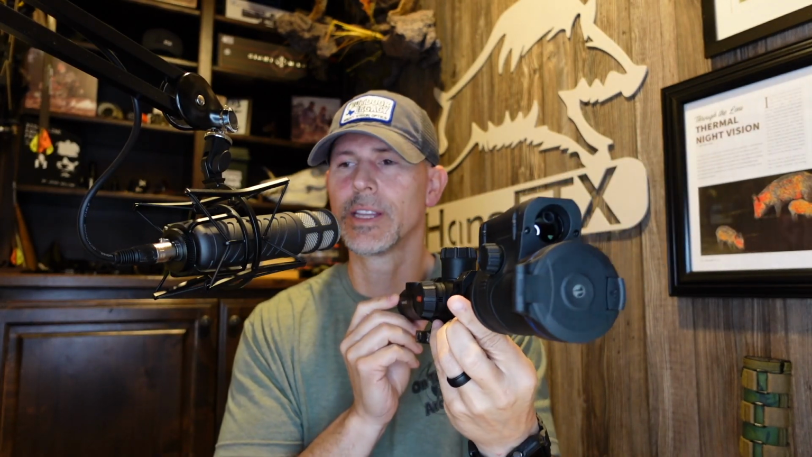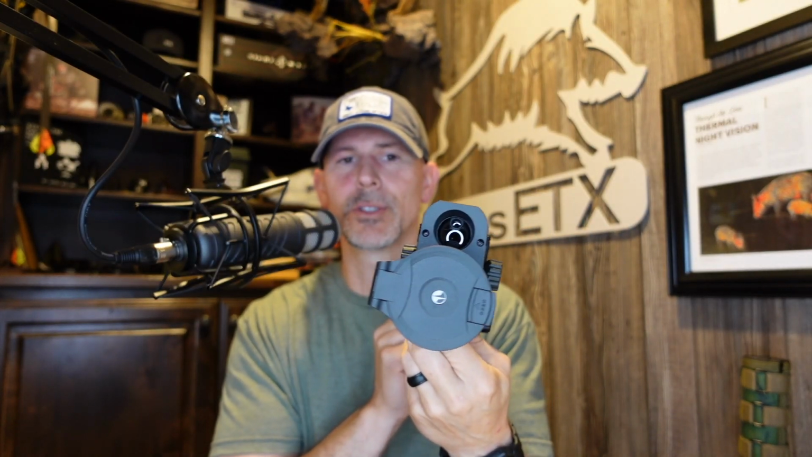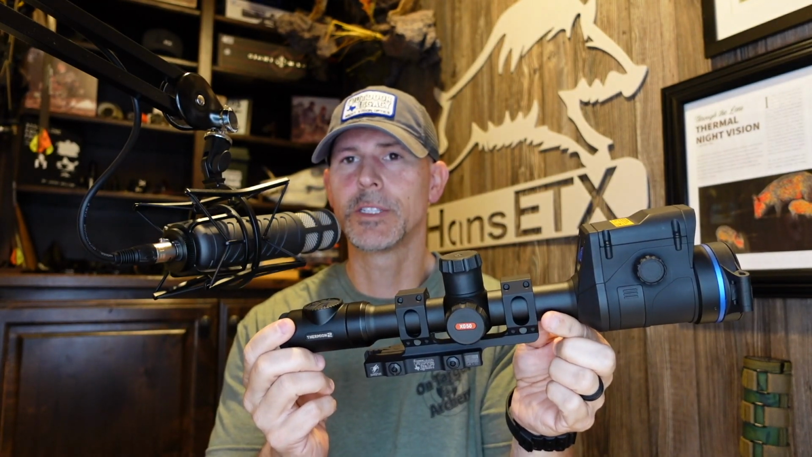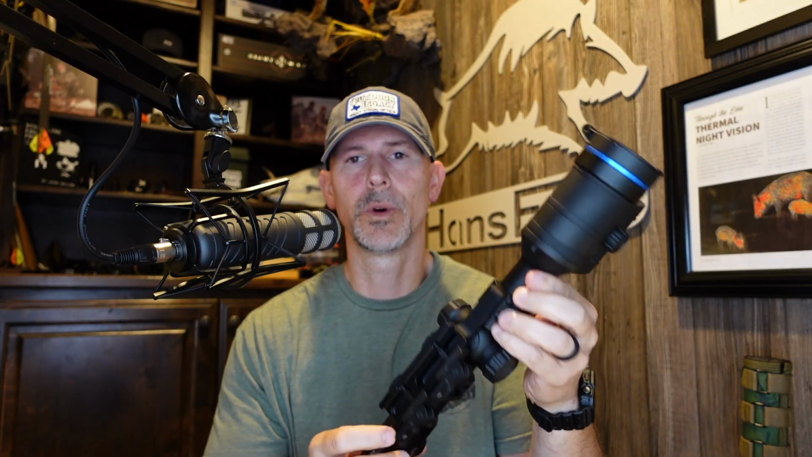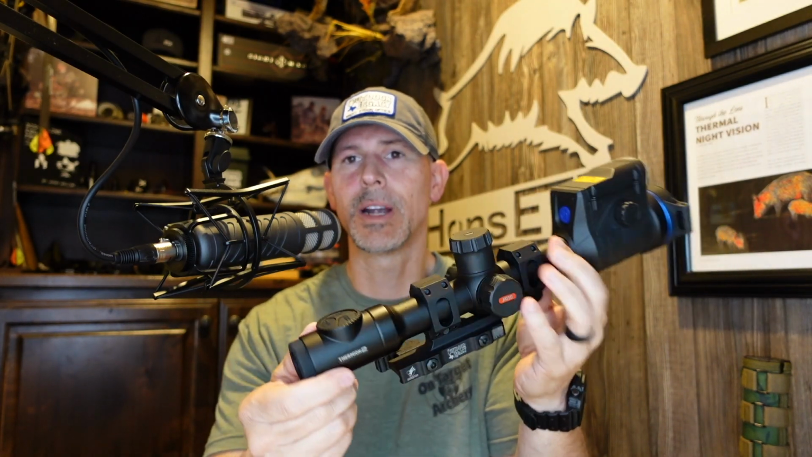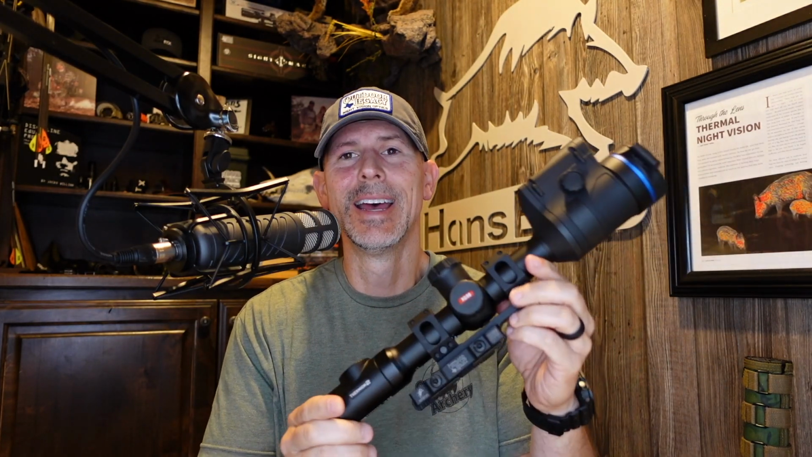Pretty much everything that you're familiar with Pulsar, the Pulsar Thermions, it does have. I've got it mounted on the American Defense Manufacturing QD mount. It's a one-piece cantilever mount. It'll work on AR-style rifles or bolt-action rifles, and allows you to take it on and off the rifle without having to resight it in every time. Perfect mount. $199, the best $200 you'll ever spend. I promise you that.